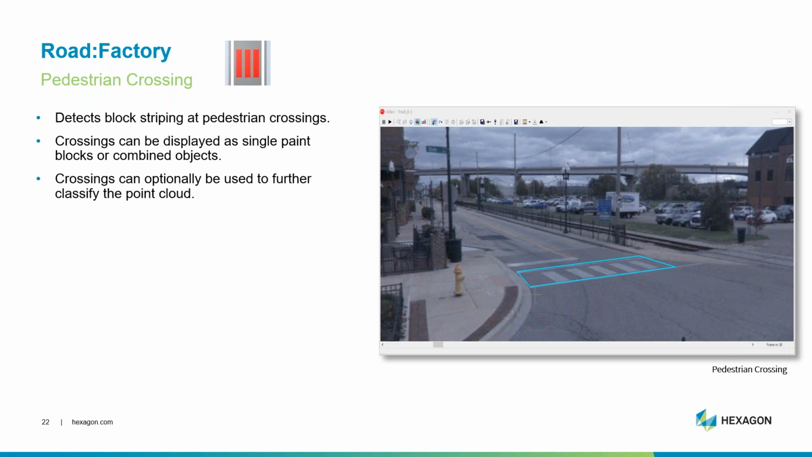The pedestrian crossing tool will locate and outline block striping within the LiDAR. Crossings can be represented as single blocks, or they can be combined to show as a singular outline, like in this image. Optionally, located striping can be added as a class to the LiDAR classification. So when we detect these pedestrian crossings, we have an opportunity to apply a pedestrian crossing classification to the LiDAR point cloud itself.